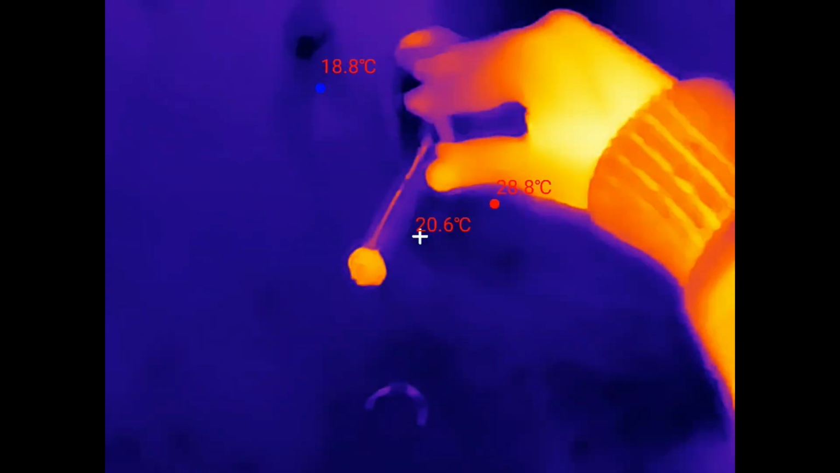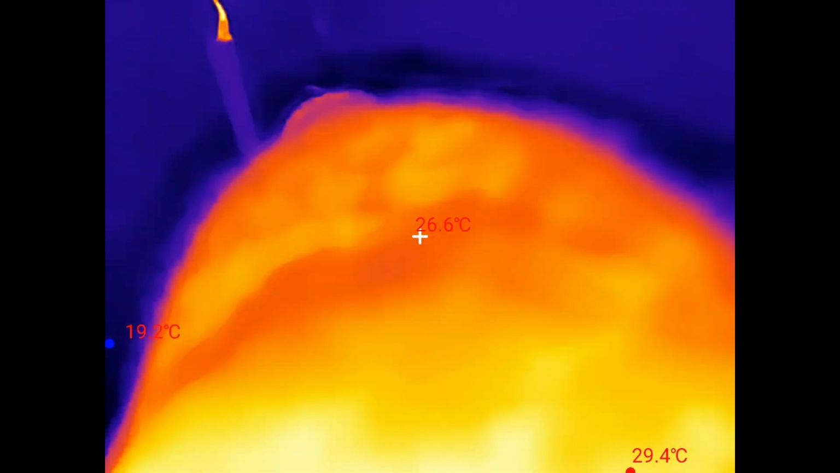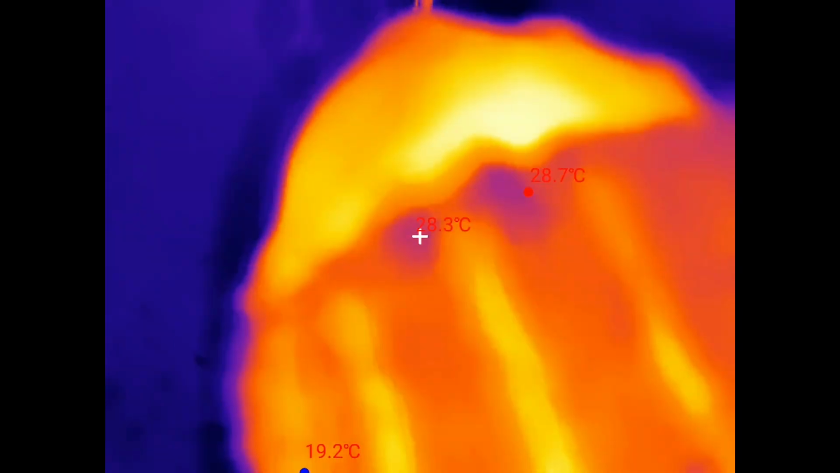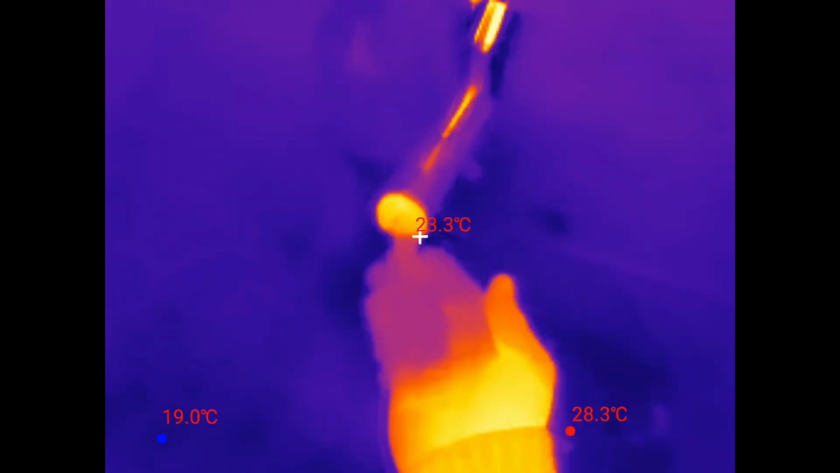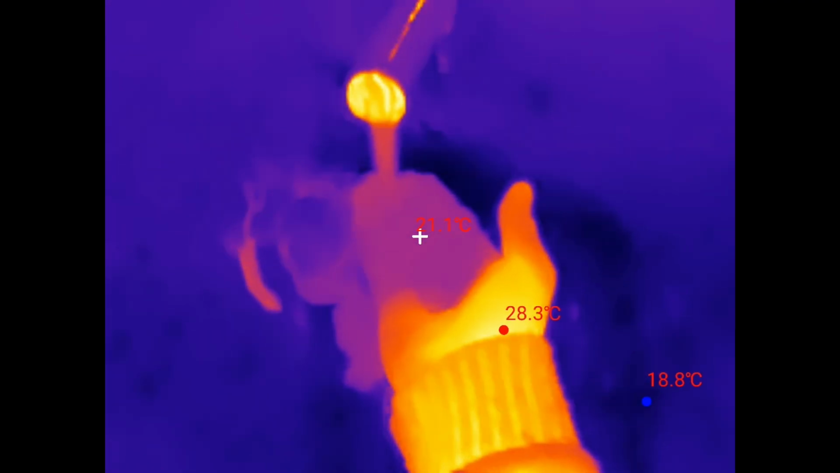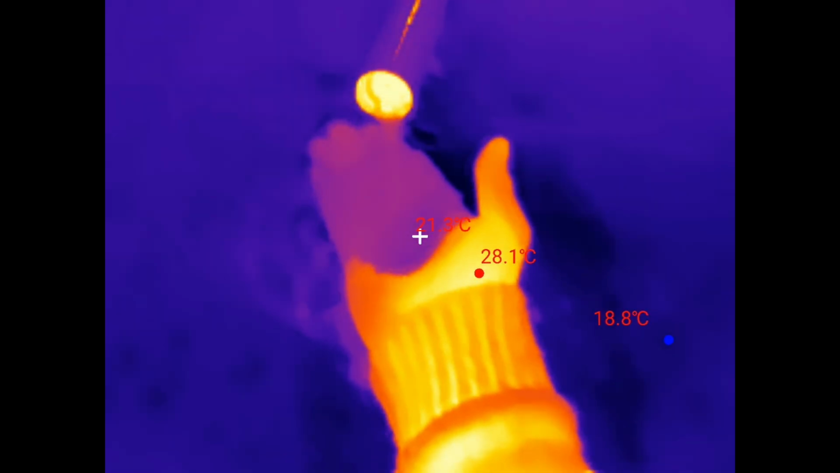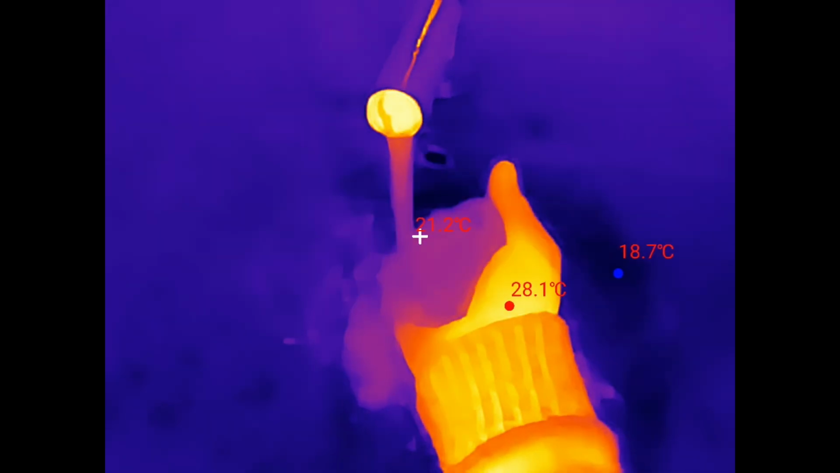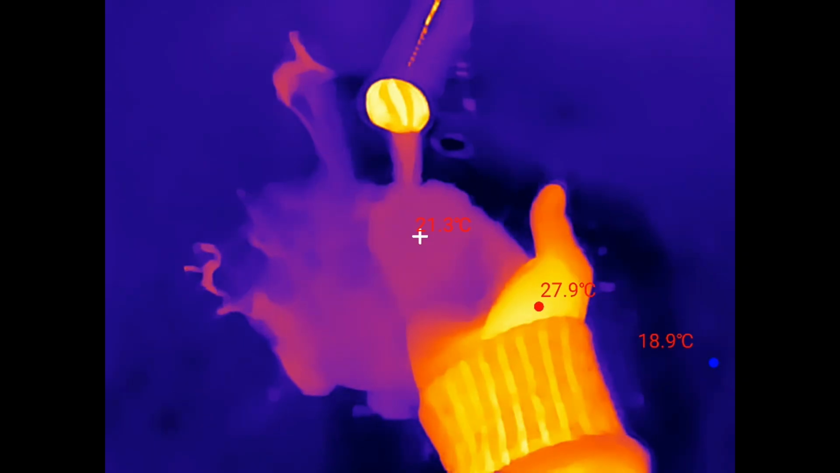Let's turn on the tap. Here's the water. See what the water looks like, and there we go. You can see it heating up. This is with the X3 feature disabled for the time being. Enabled. How cool is that?